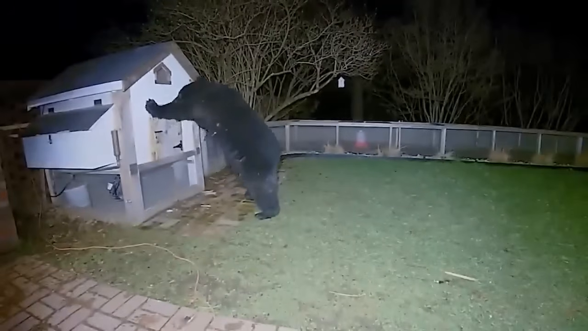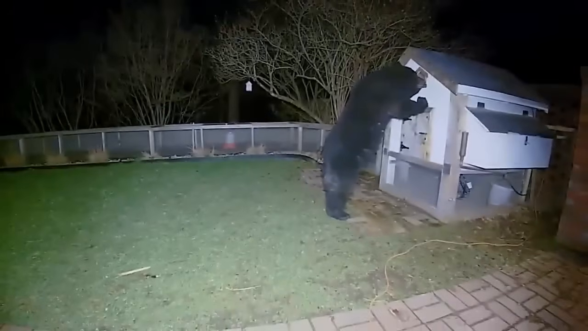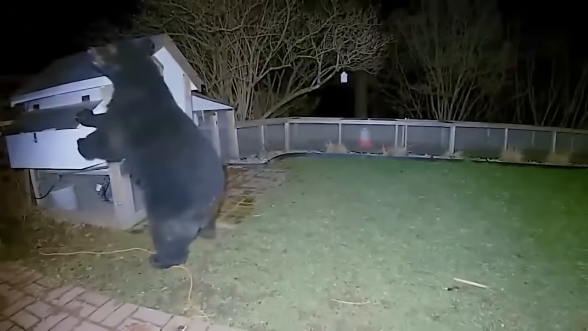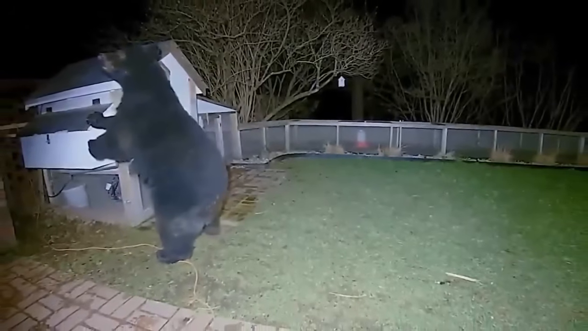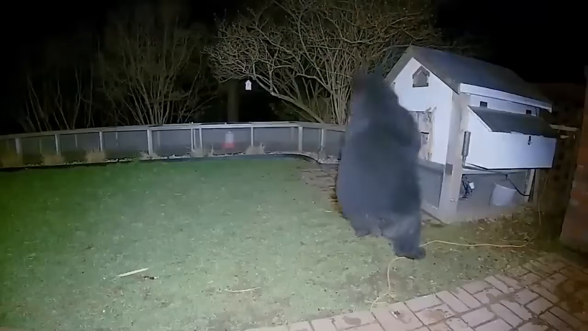When he's unable to open it calmly, the bear becomes desperate and uses force to rip and bite through the wood. But wait, there's more to see from the homeowner's trail camera. The homeowner is left in shock by the midnight marauder as the bear flees into the darkness after being startled by an alarm system.